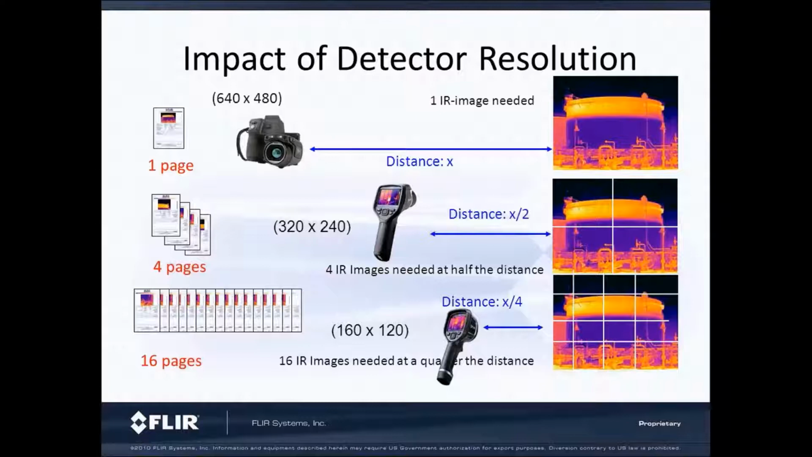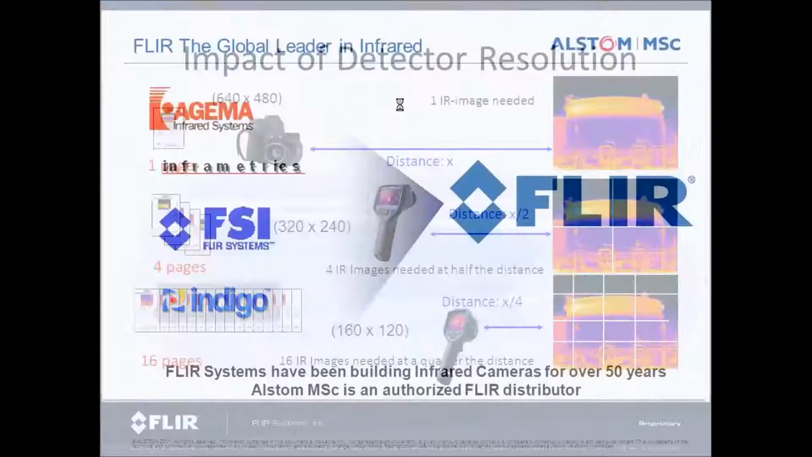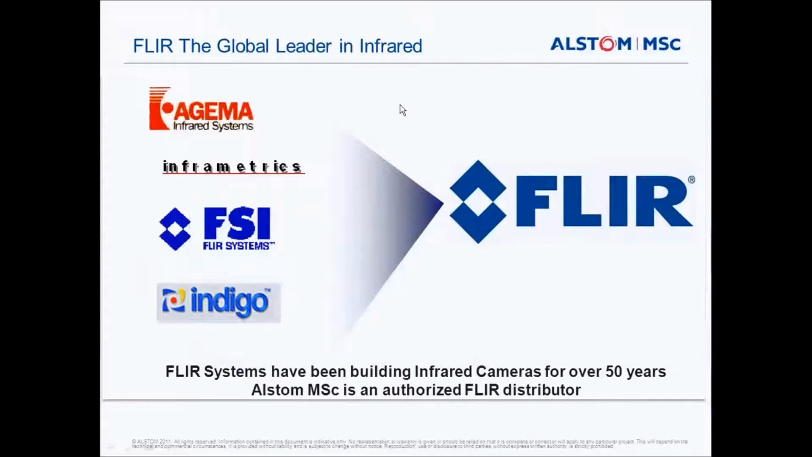Or if we go down to a 160 by 120 format, then obviously we need a mosaic of a lot more images, and closer in as well, to be able to produce the same result. So resolution is a really important criterion when we're selecting cameras.